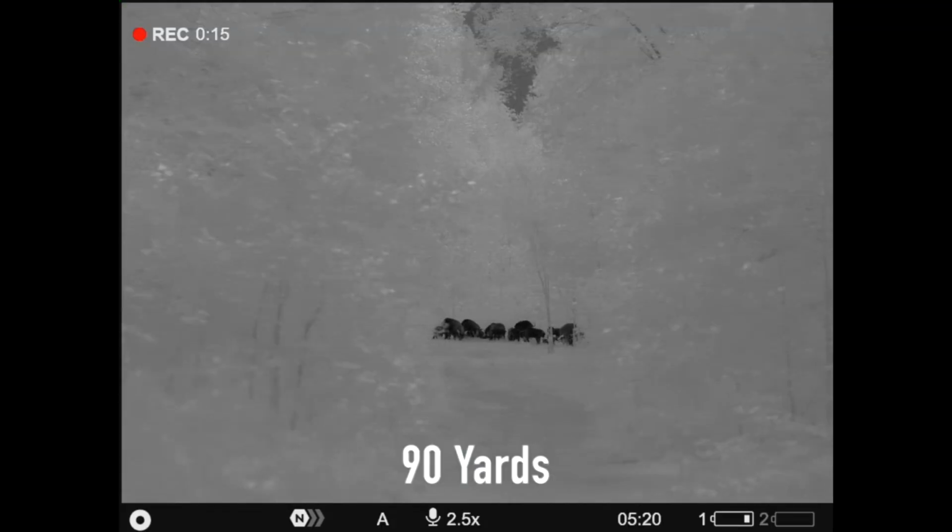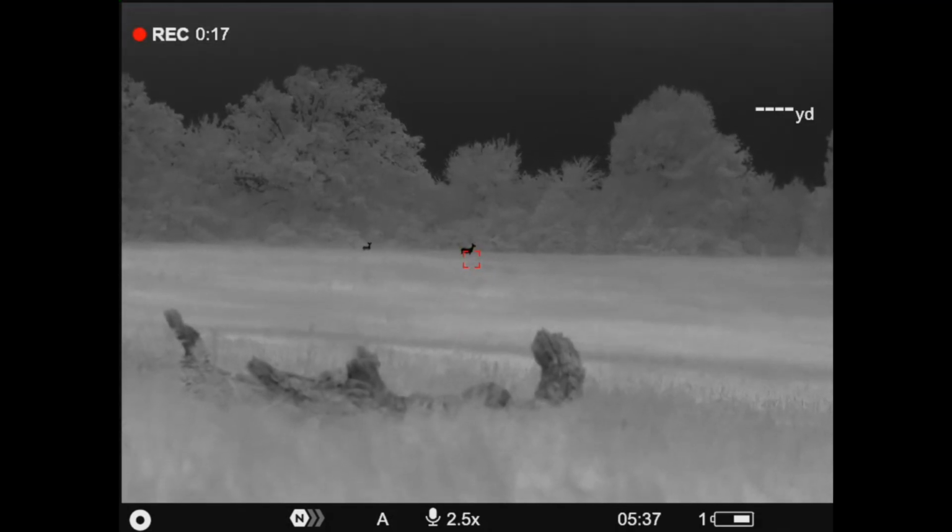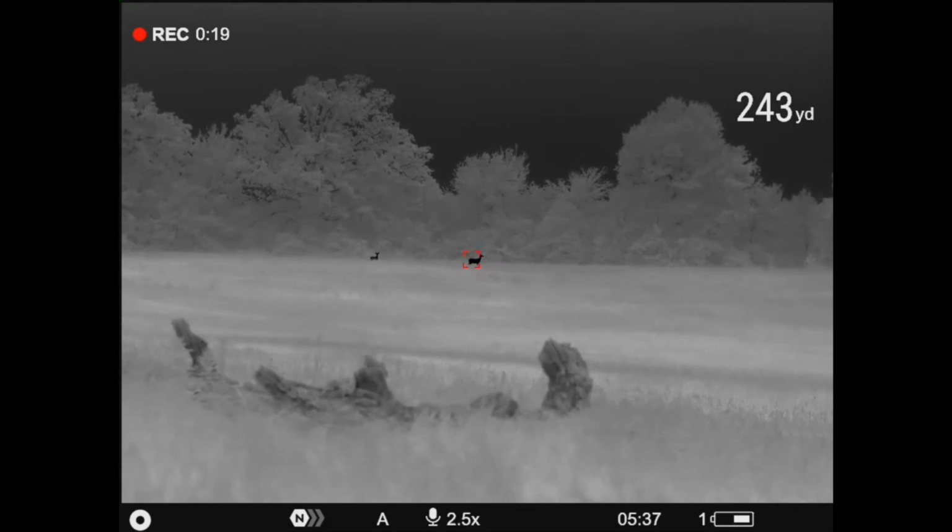Now, the likes. Fantastic. I know you've been seeing the videos: fantastic picture image, 1024 resolution, and the crazy long ID range. If you're trying to glass a long ways away, we'll talk about who it's good for, but this is fantastic. It's 1024 resolution at 2.5 base magnification. So when you jump up to 5 power, you're still holding 512 resolution. That's the advantage of being able to magnify the image and still get a long ways out there without losing a lot of picture image because of the digital magnification process.